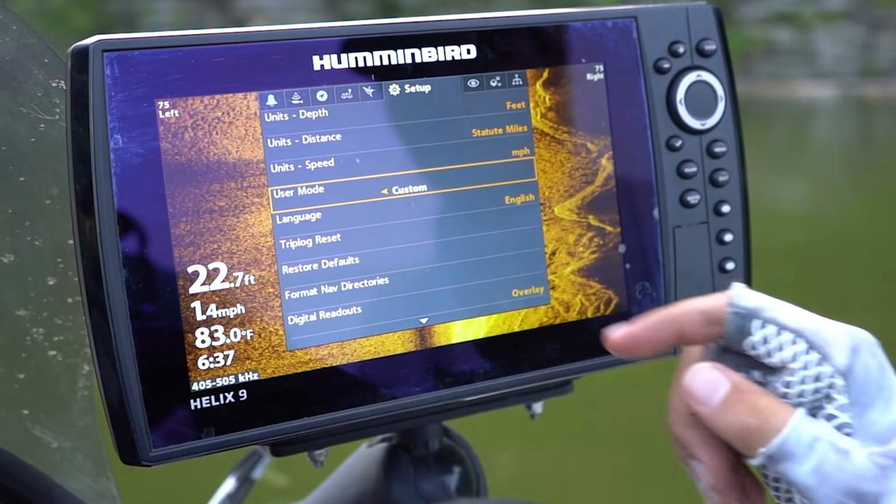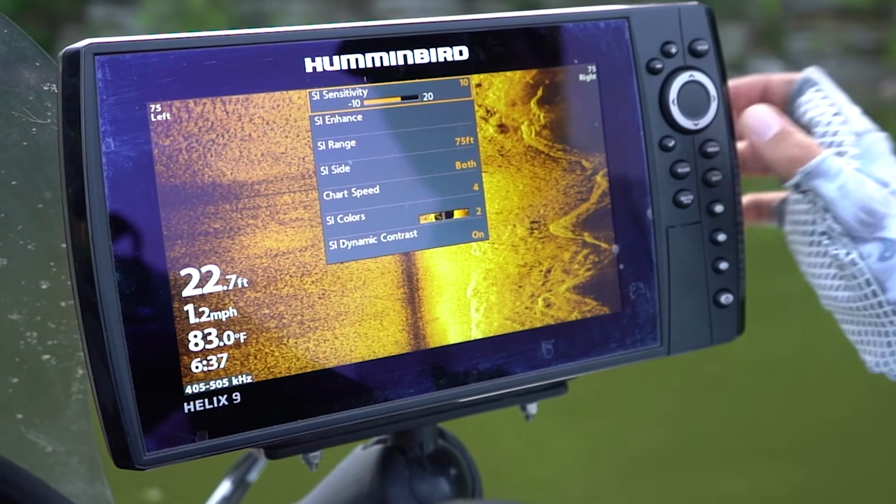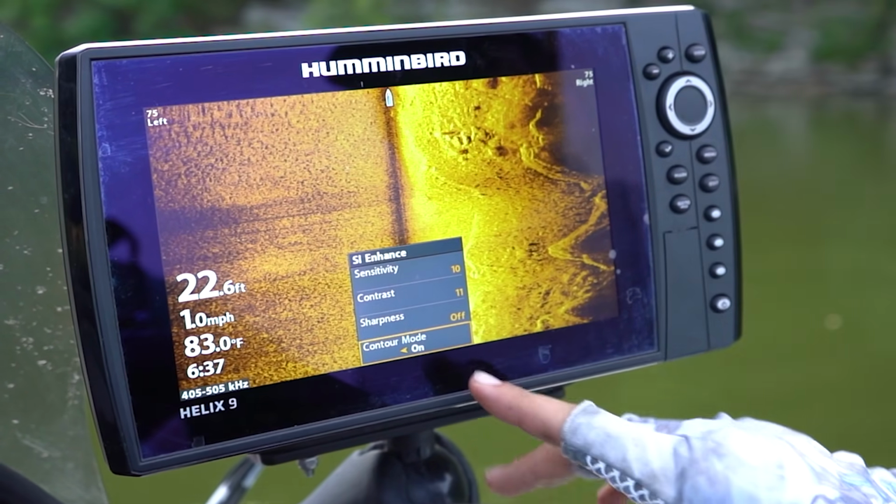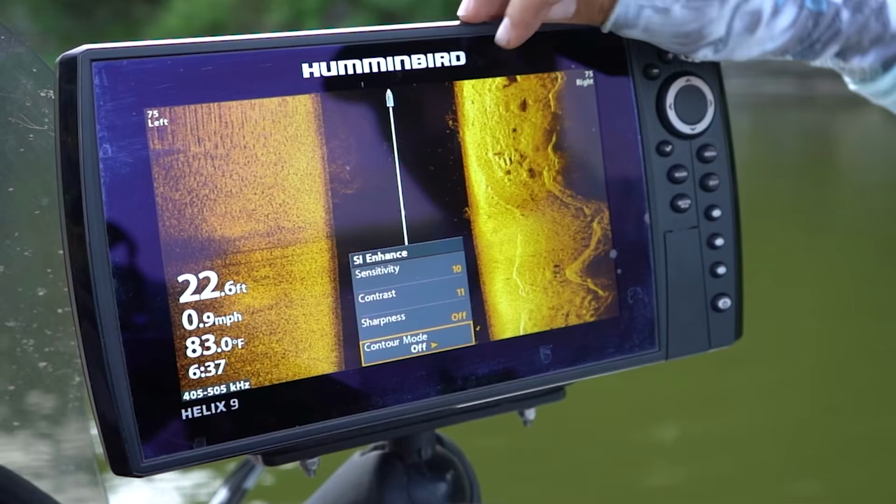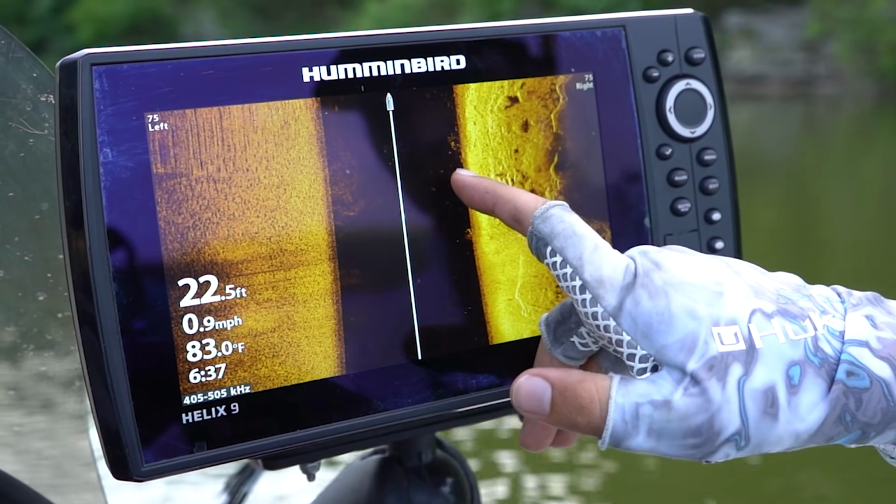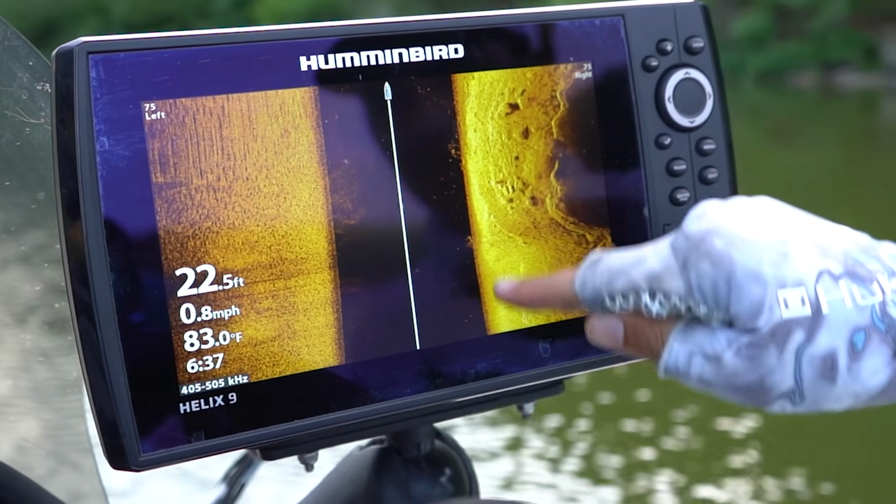Custom is the feature or the user mode that allows you to get this SI Enhance when you hit that menu button. Again, you just go to the SI Enhance menu, click to the right, you can turn Contour Mode on. I don't really like running Contour Mode that much because I actually like to see what's in the water column. You can actually see right here, if we take a look at the screen, there's actually a brush pile or maybe a little bit of bait fish there in the water column.